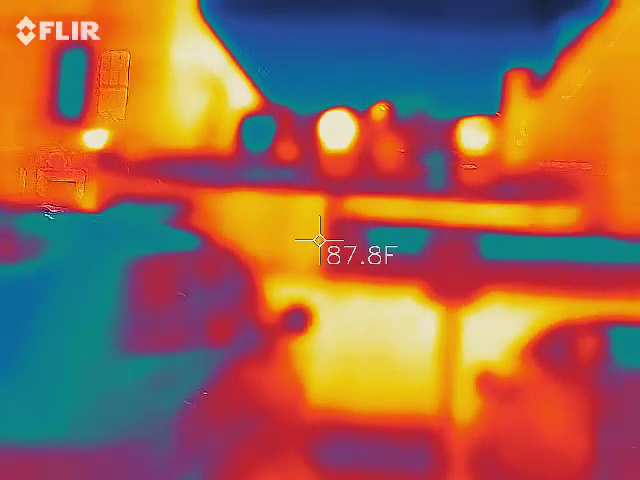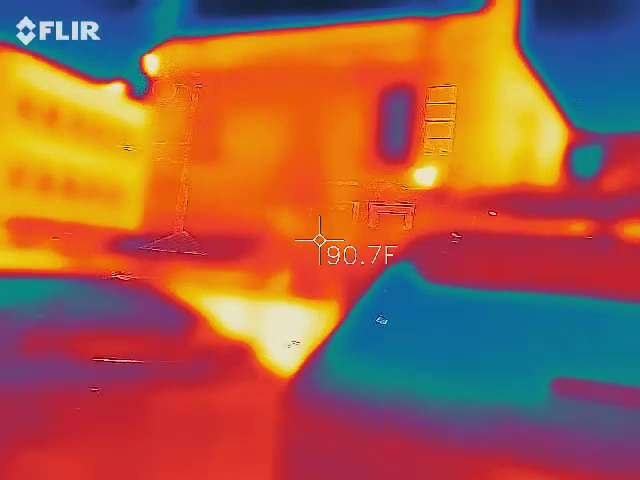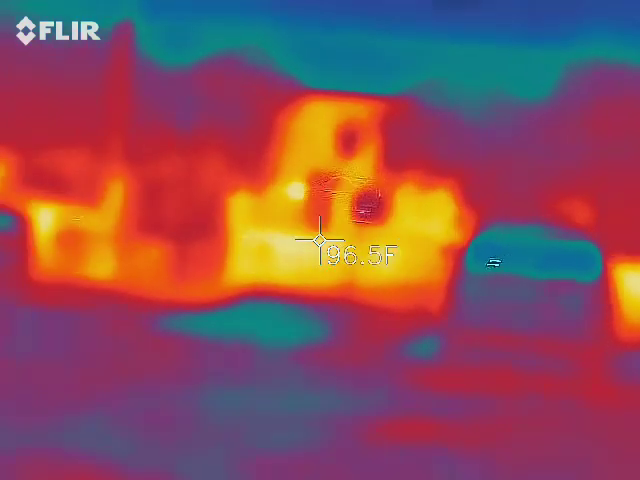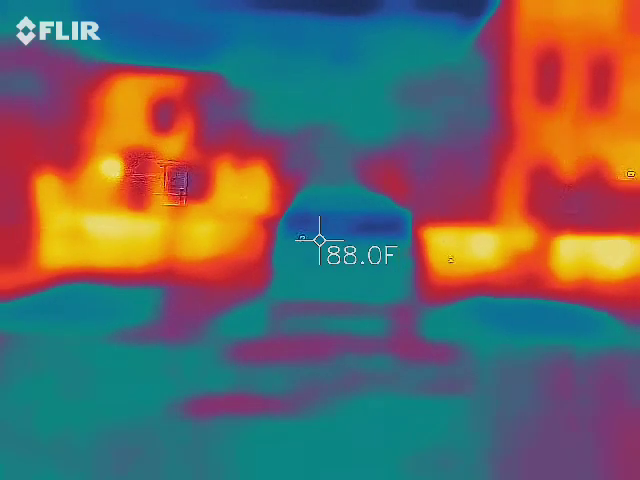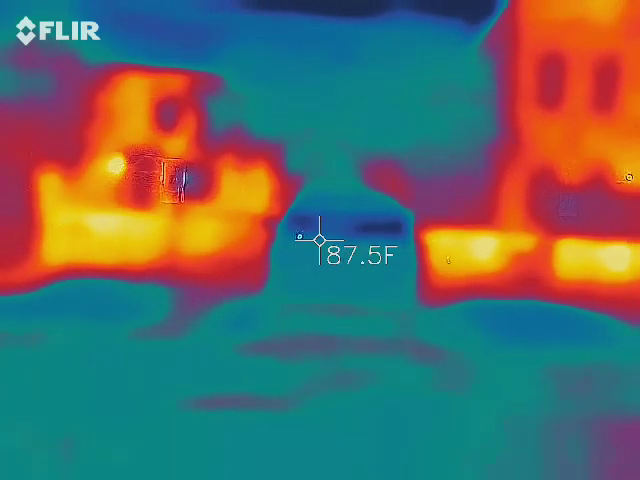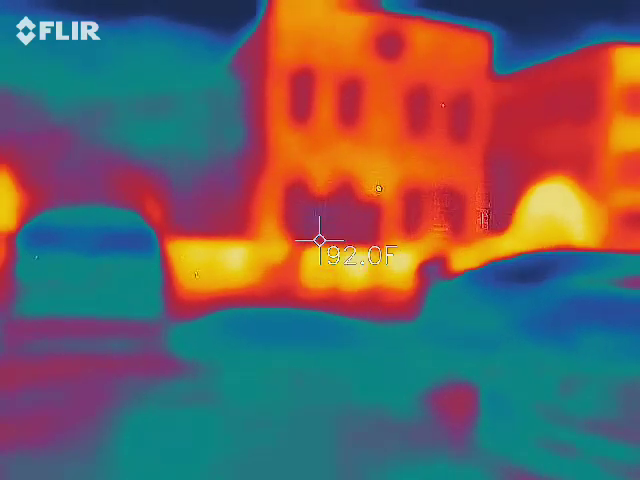Go right here. Right there? Right here, I got an 83 just a second ago. It's 90 in most places, or they're 89. And right here, this was about... Right there. 85, 86. I don't see anything. I'm trying to see something.